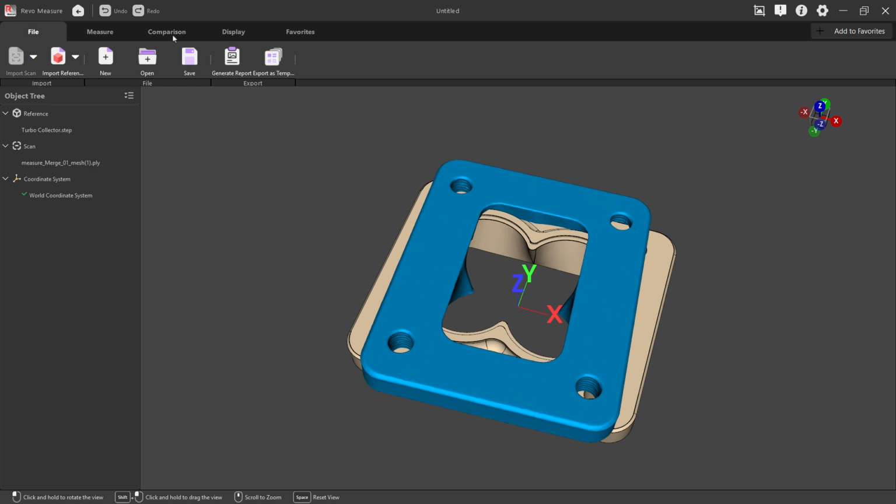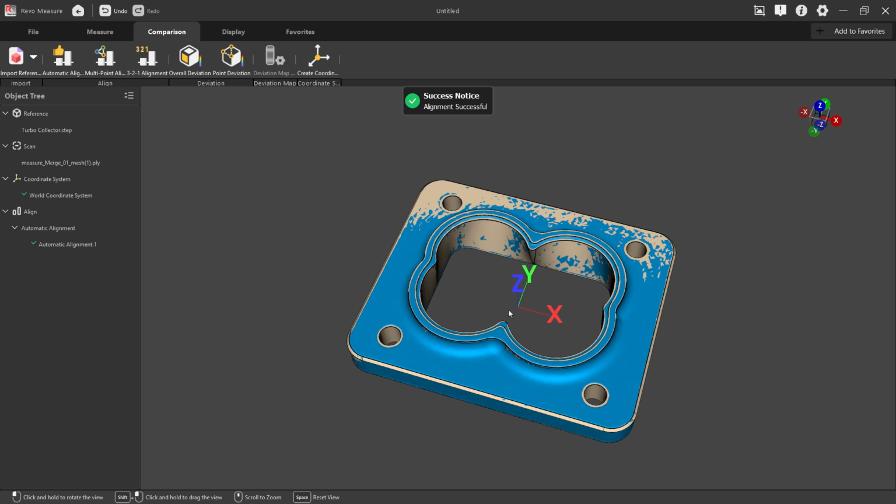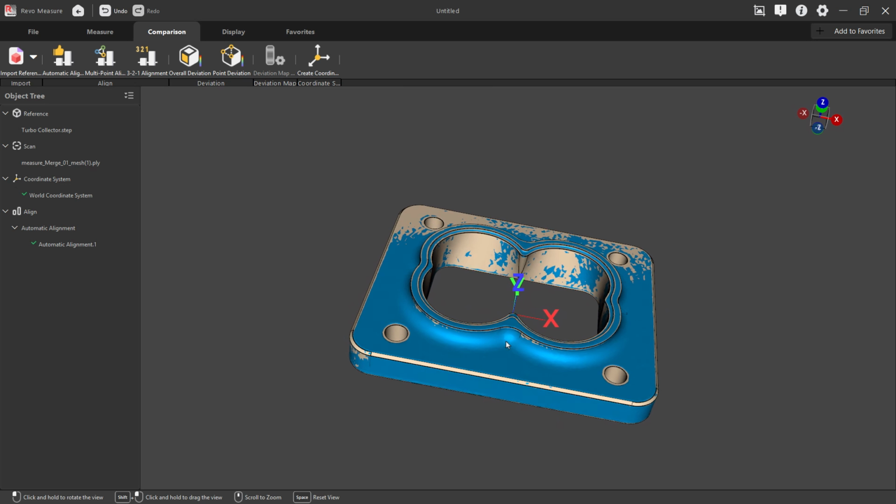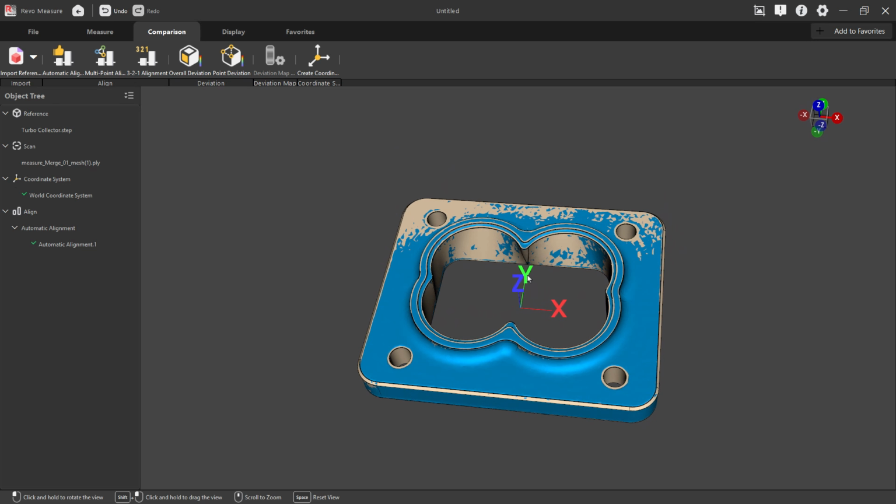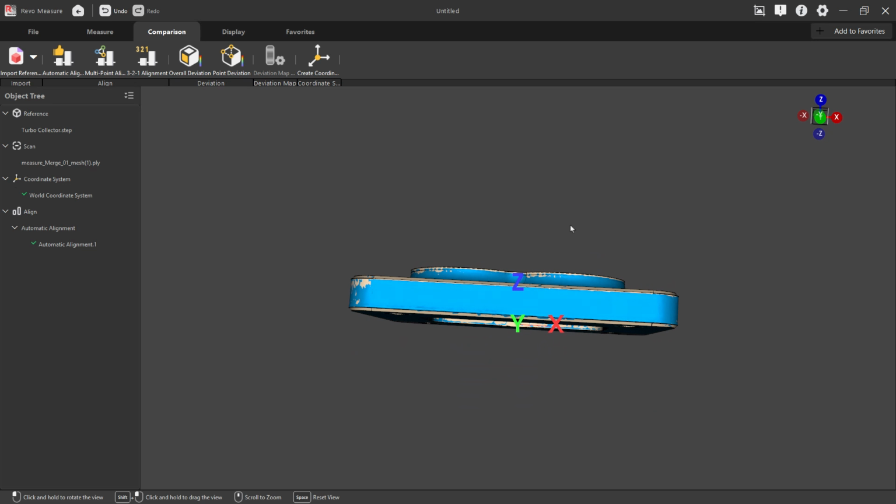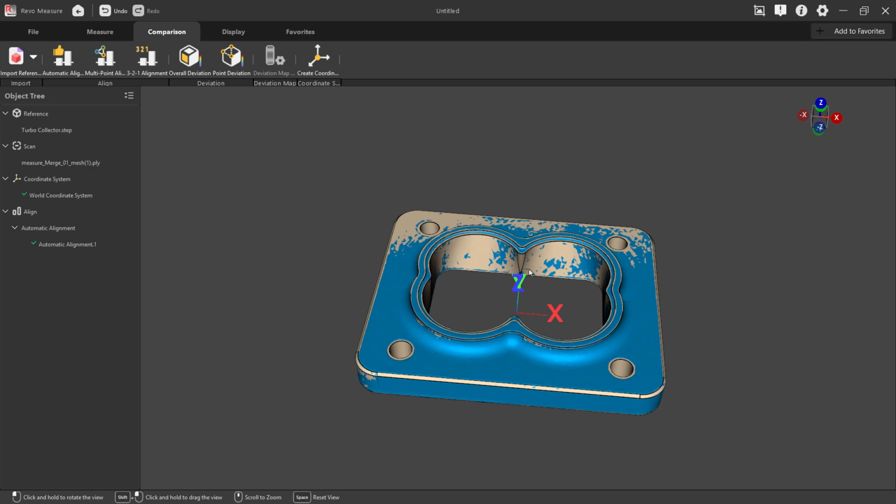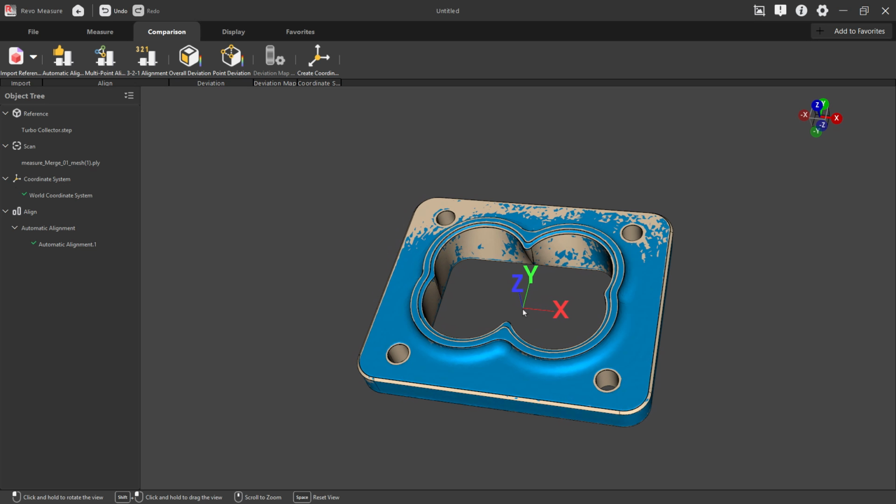So the first thing that we do here is we go to comparison and we try an automatic alignment. This I have found works really well. And this part is symmetric across the XZ plane in this case, as well as the YZ plane. It does a really good job of just automatically aligning it. Because the CAD data was aligned to a coordinate system, you can see it moved the mesh. So now our mesh is aligned to that coordinate system in here.